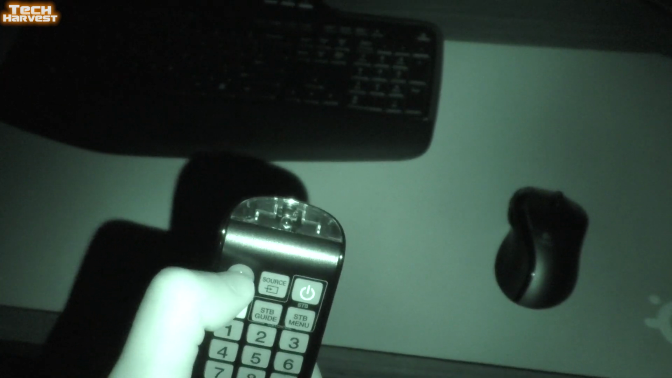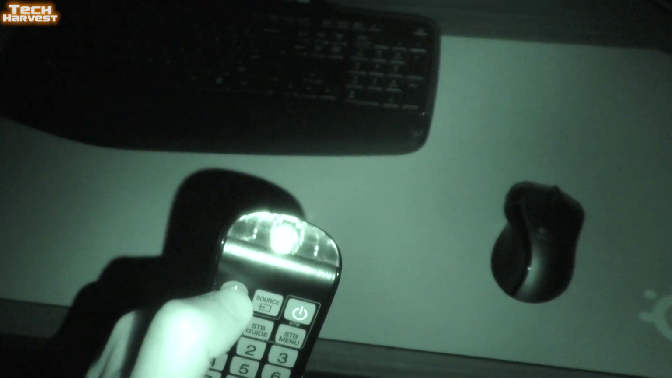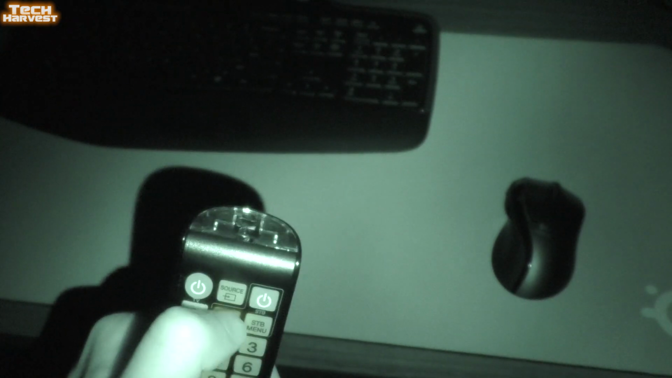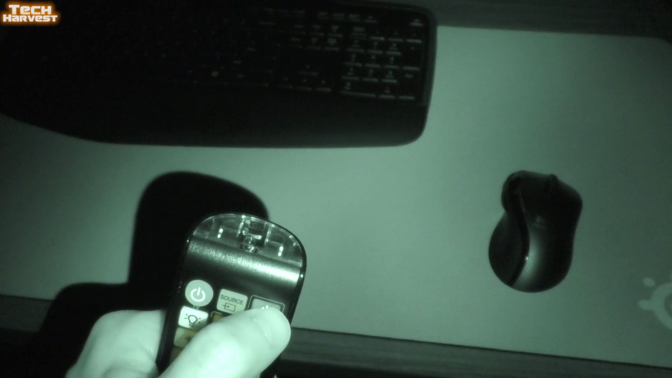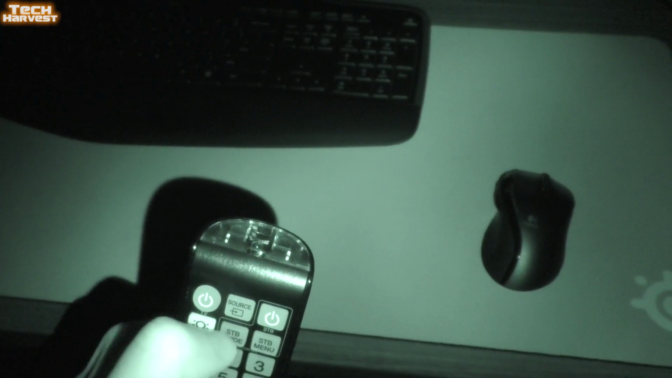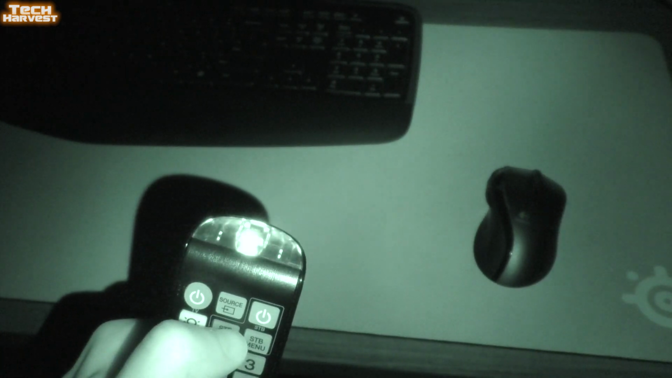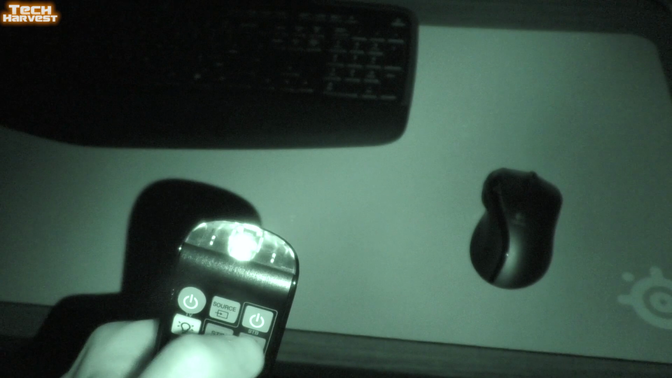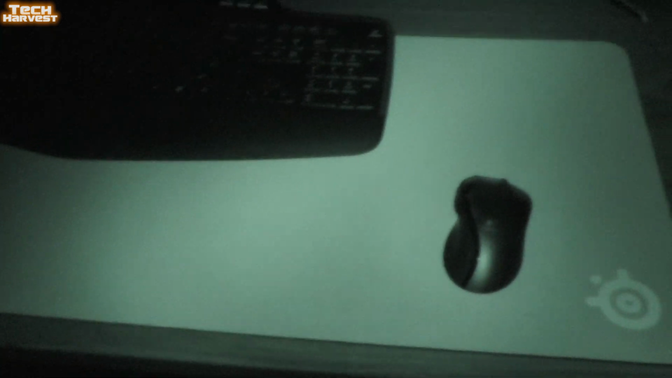So what I wanted to try out here was to actually press a button on here, and you can see the infrared light as it would communicate with the television set. So let's just see. There we go. I don't know if these things are doing different frequencies or not, but as you can see there, the infrared light is flashing.